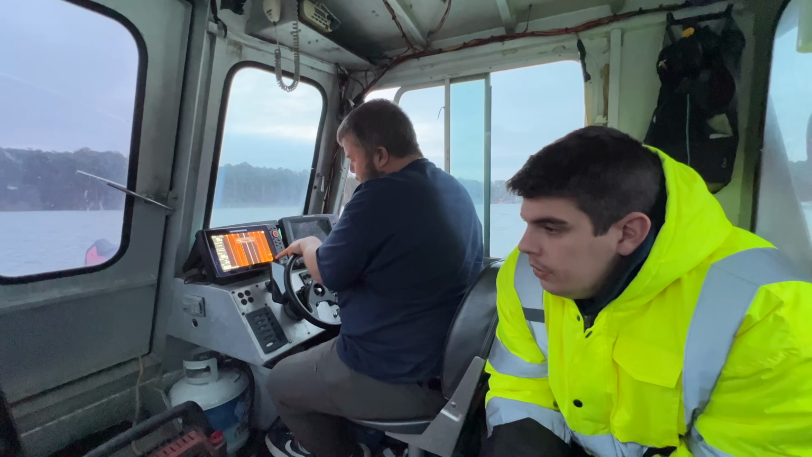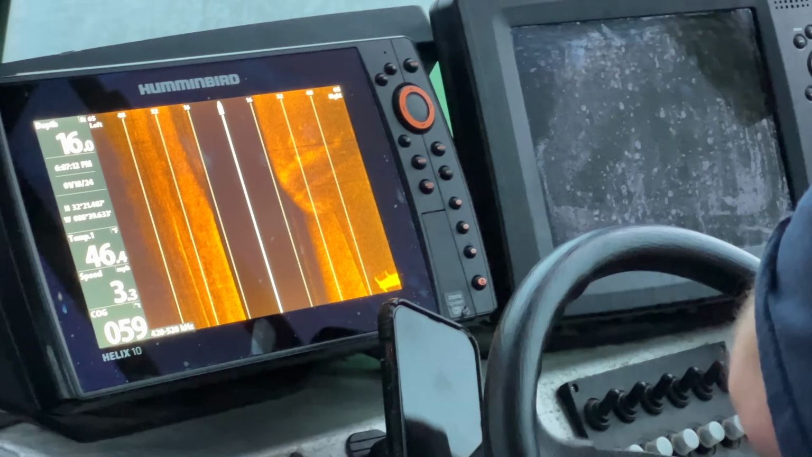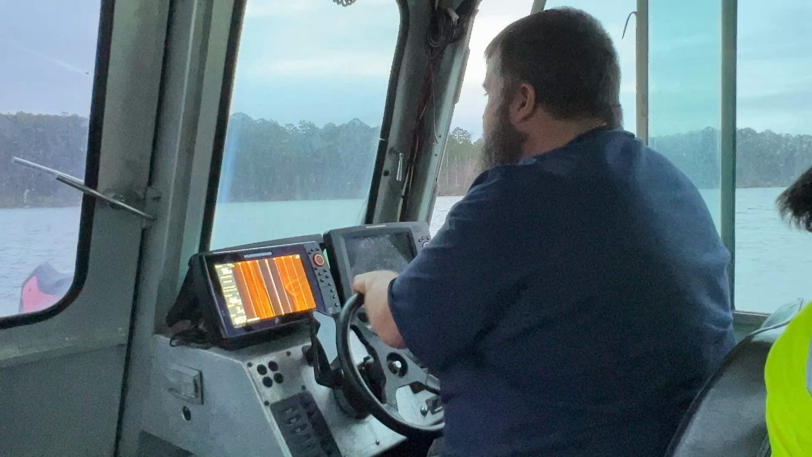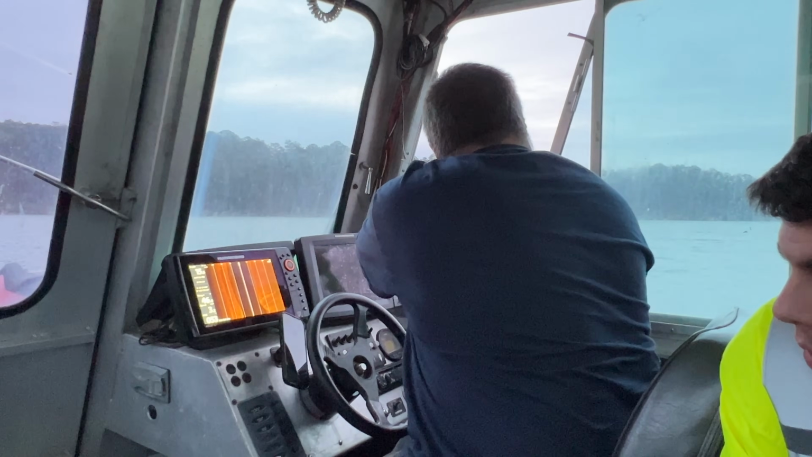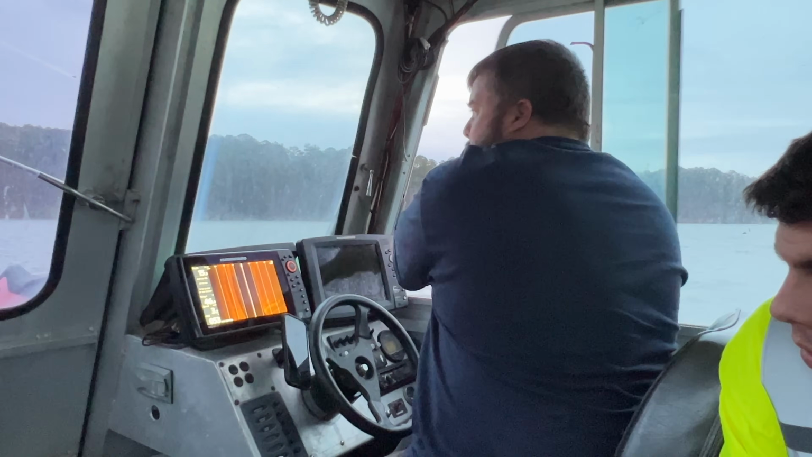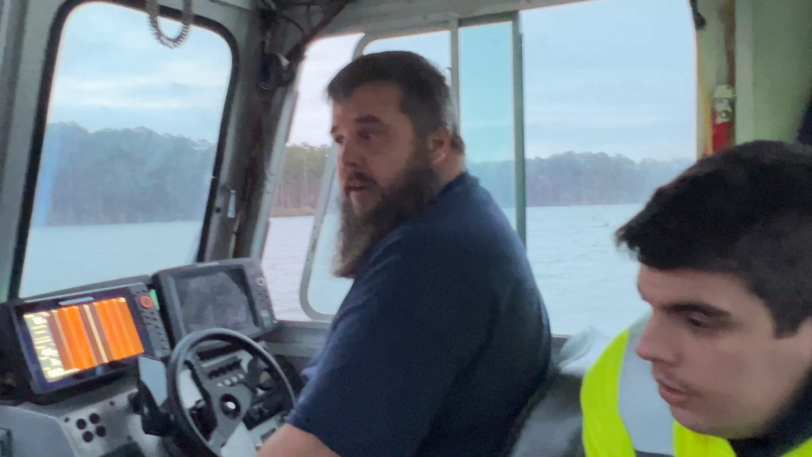Oh, there they are. See them? Sure do. There's a couple of spots back in there where it looks like you could probably get a vehicle. It looks like there's a house with a boat ramp. We're just gonna get this whole lake searched, and hopefully we can find Shawn.